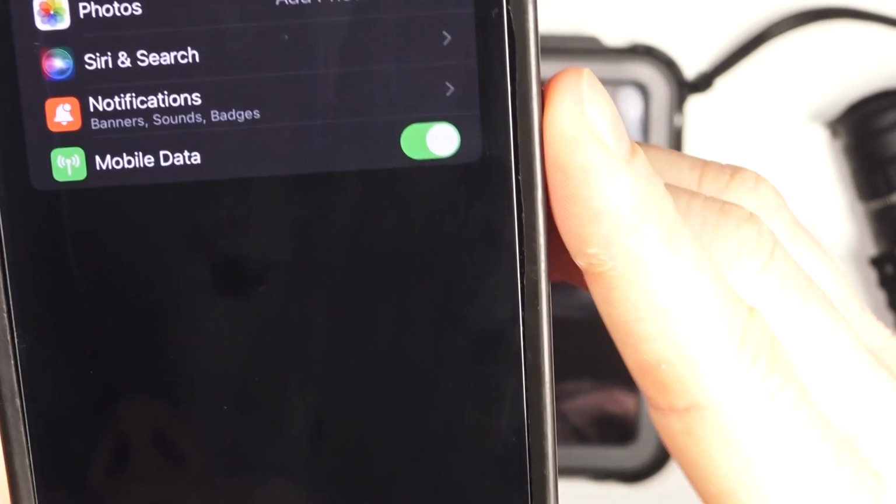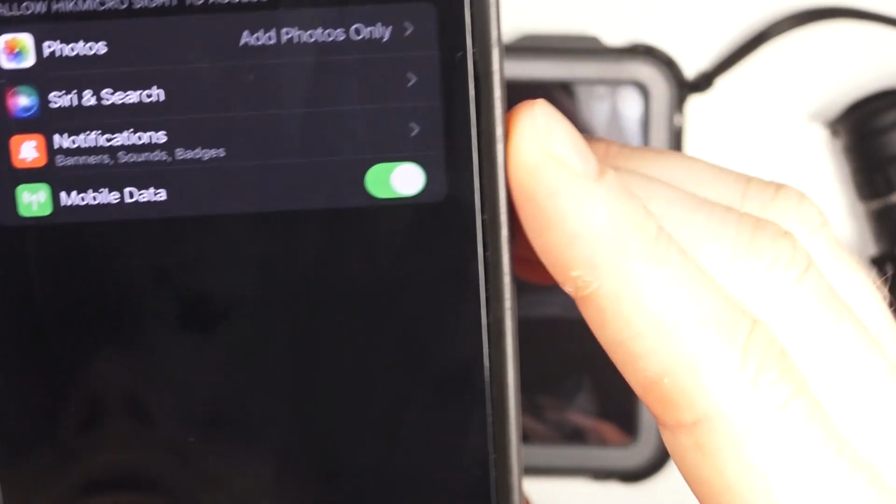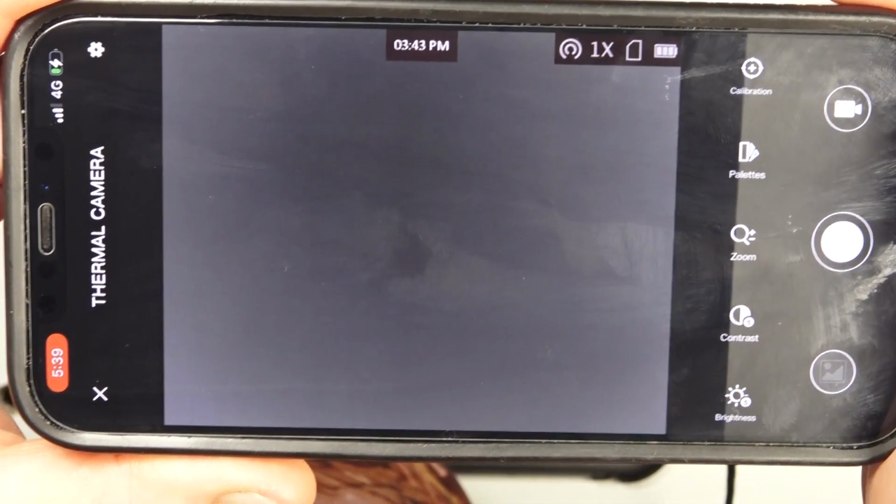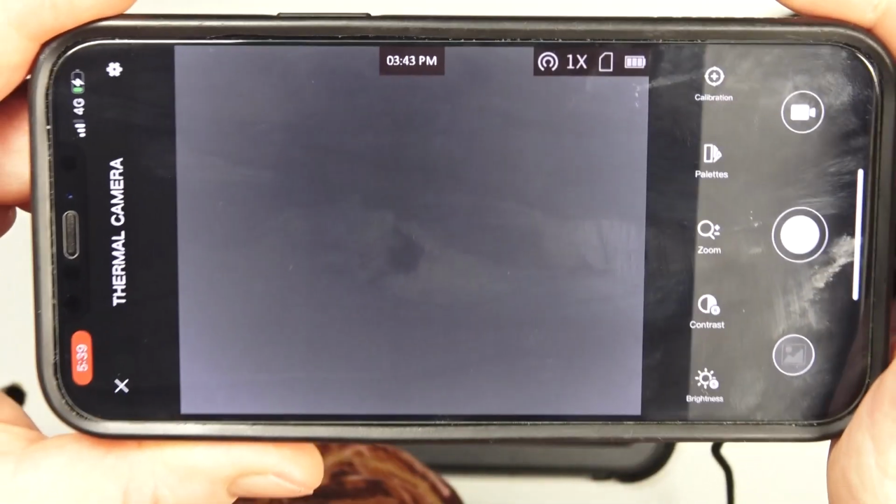Keep in mind that if you turn the mobile data off for the Hikmicro site app, there's a chance that firmware updates might not be downloaded. So if you want to do a firmware update, it's probably a good idea to go back in and turn mobile data back on for the app before you try and do the firmware update.